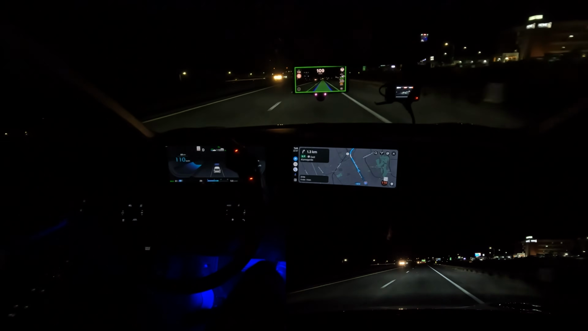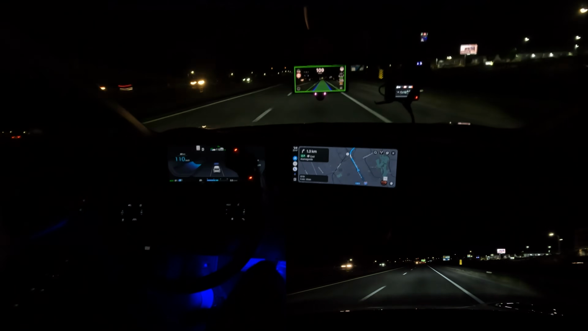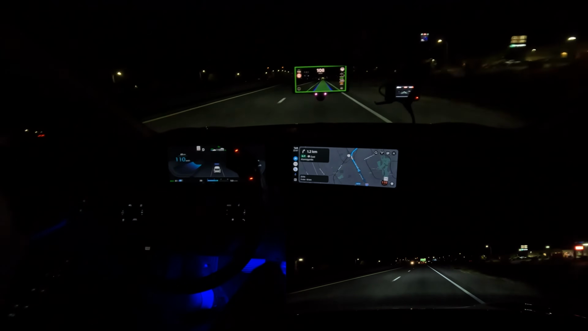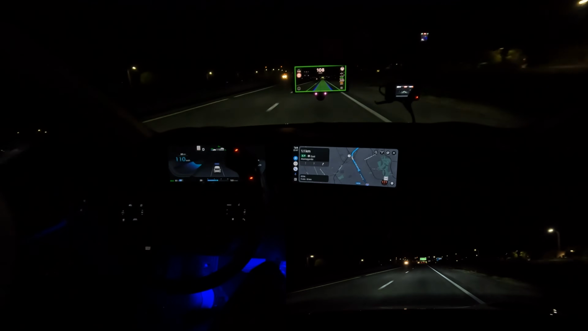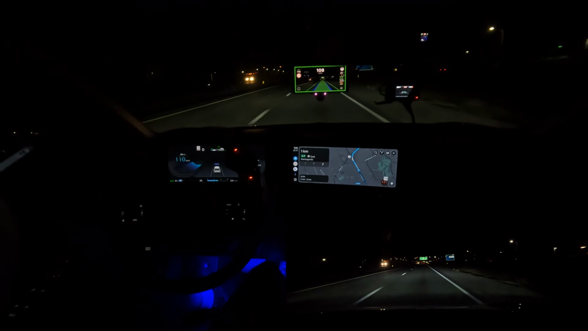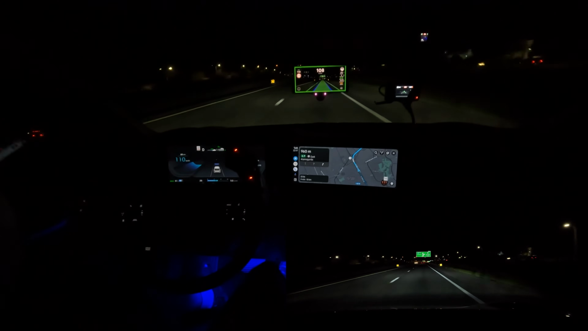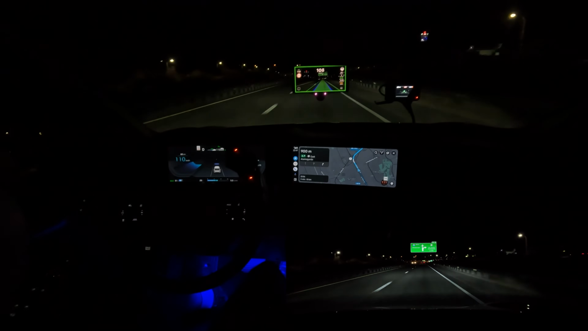We're going to do another test of the 3X system running SunnyPilot 0.9.4 in my Kia EV6. This is going to be an interchange at night. We're approaching the interchange of Interstate 25 and US 70 in Las Cruces here. It's in about 900 meters, half a mile.